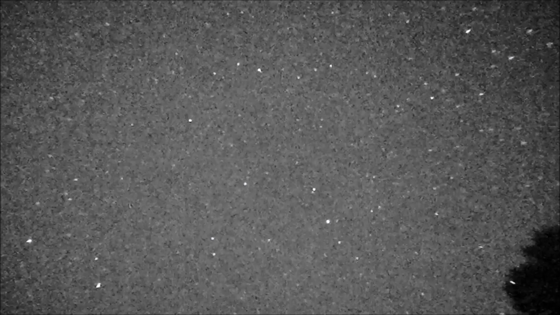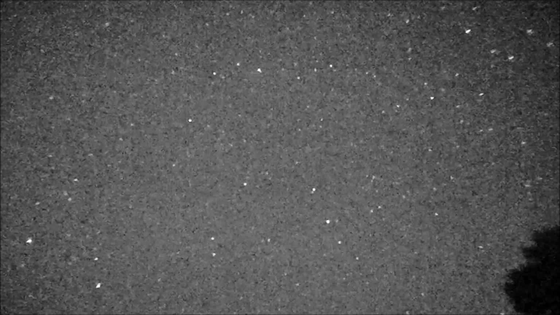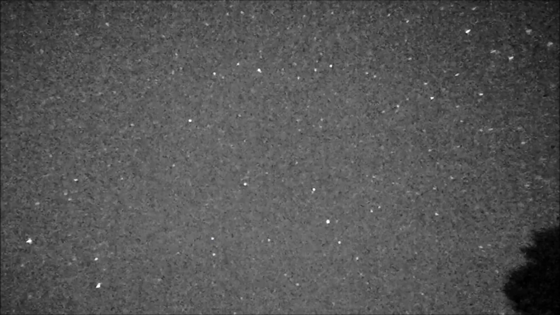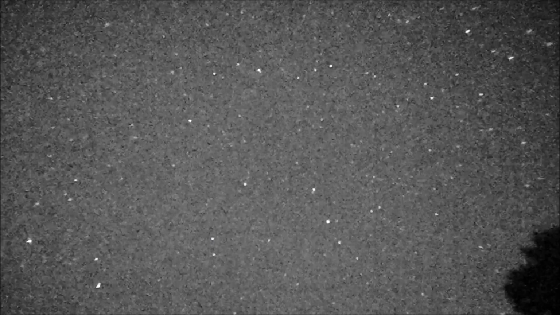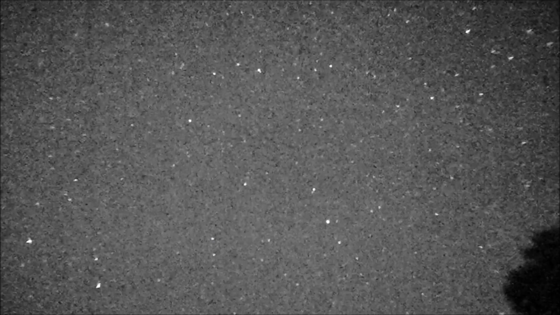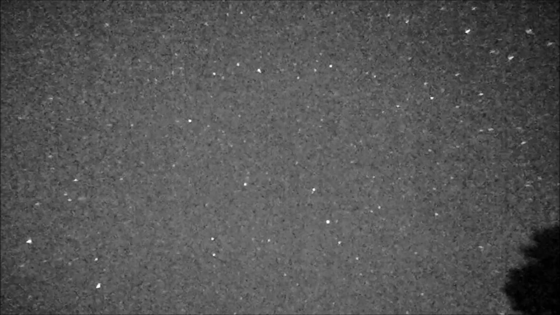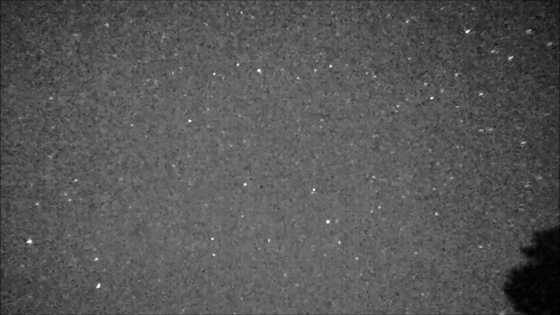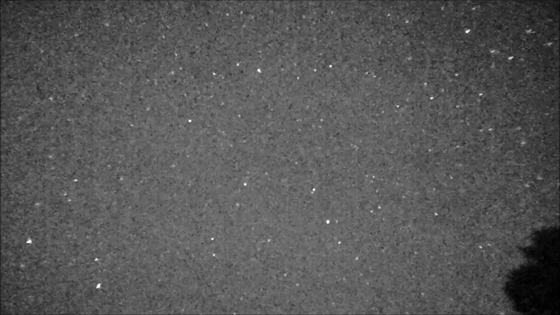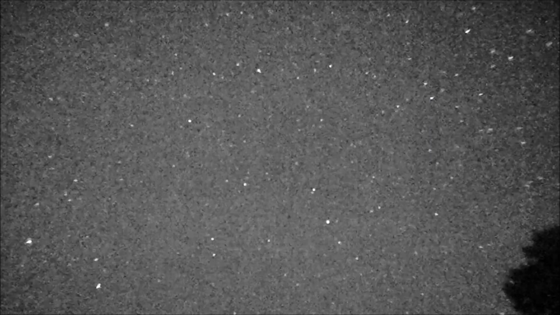Oh, you see that meteor? That was a meteor. Wow, that was cool. Fast and dim. There's another one towards the right-hand side of the screen, and it's going up towards the top. A lot of activity. Not too many meteors, but a lot of these satellites or whatever they are. There's another going from left to right. And behind that, there's another one, almost like it's following it.